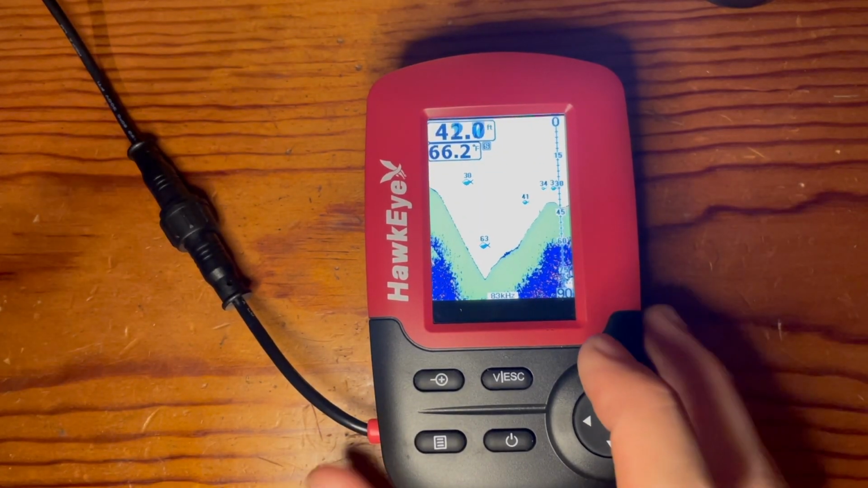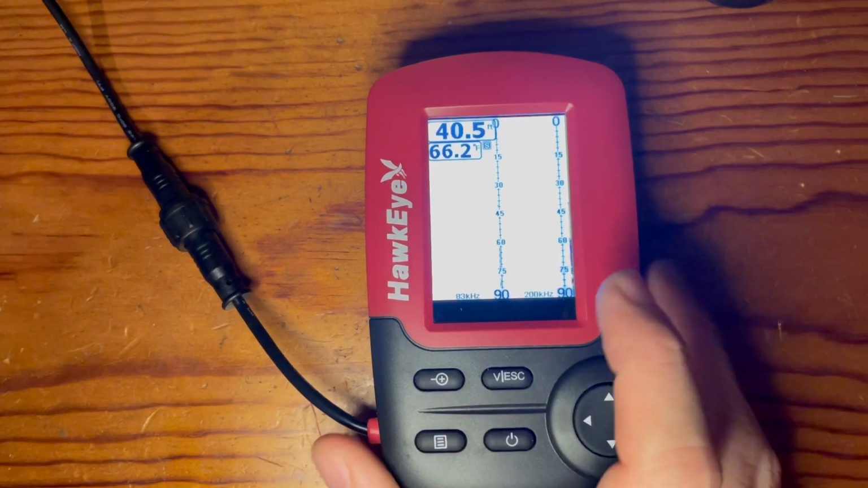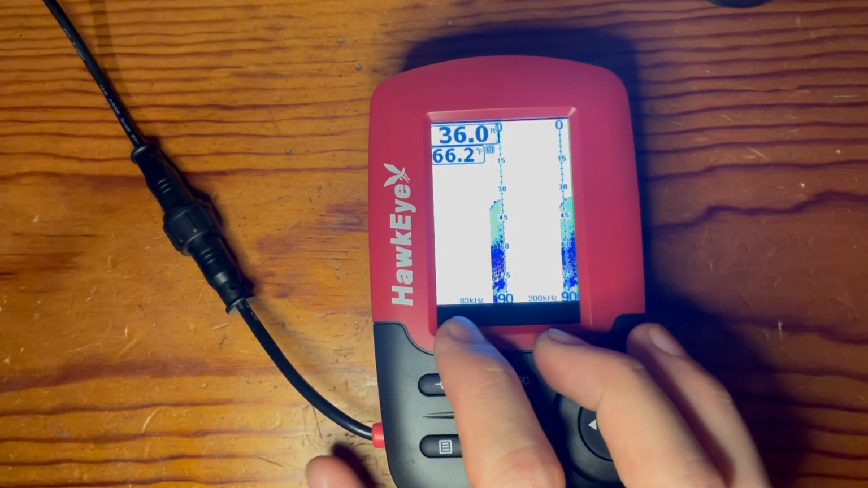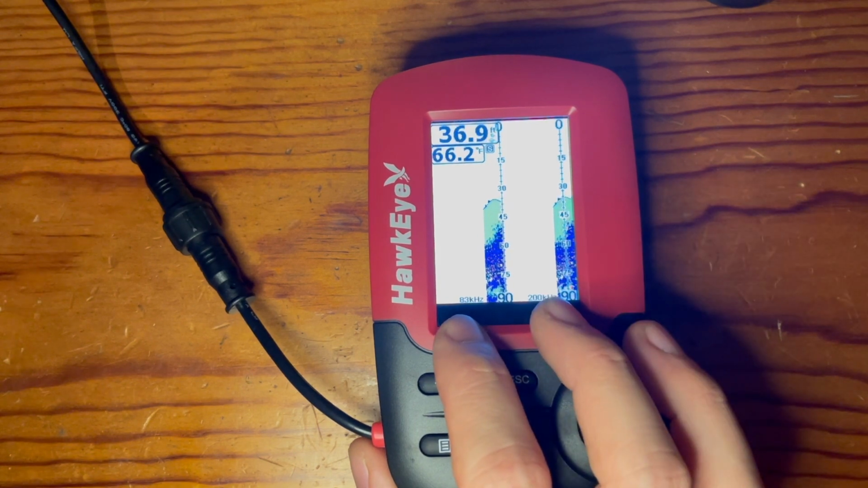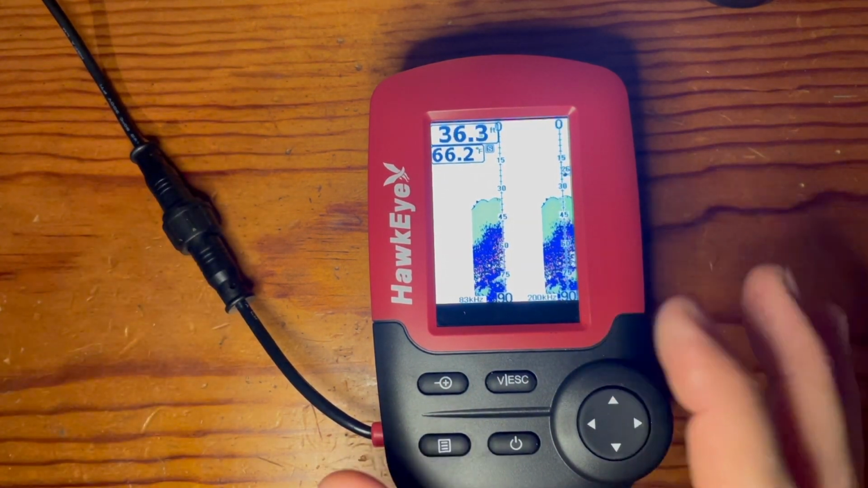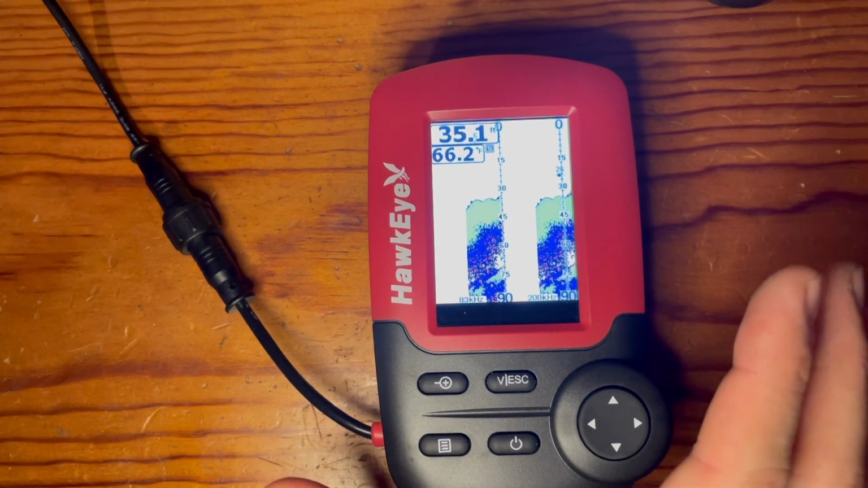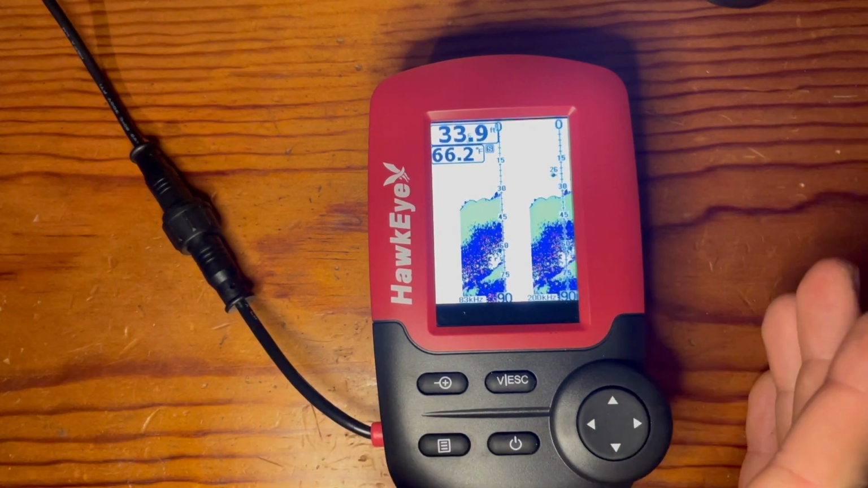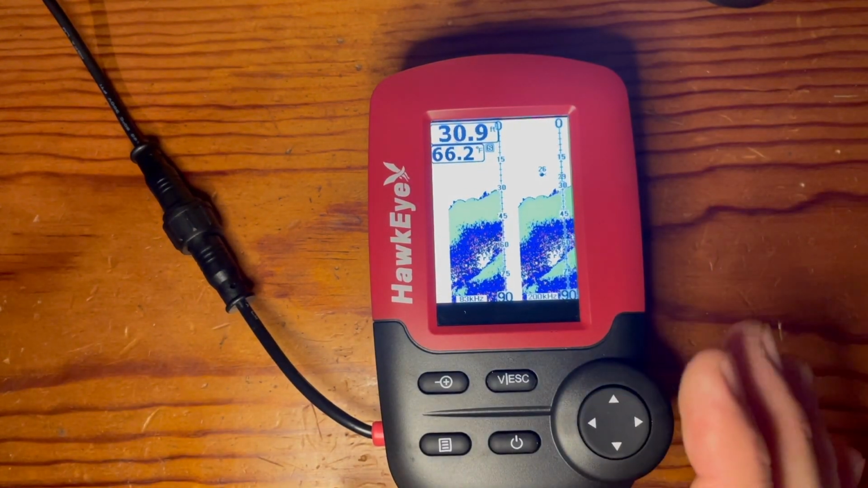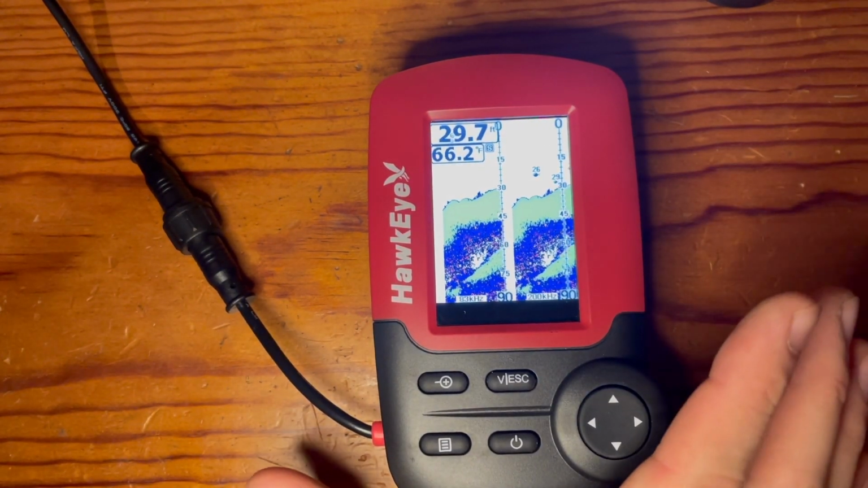And the thing that makes this fish finder really nice is that you have the ability to see both views at the same time. So you have your 83 and your 200 kilohertz. And you can use that data together in order to figure out the best location and depth and contour of the bottom. So it really allows you to take everything available within this unit and then project it on one screen.